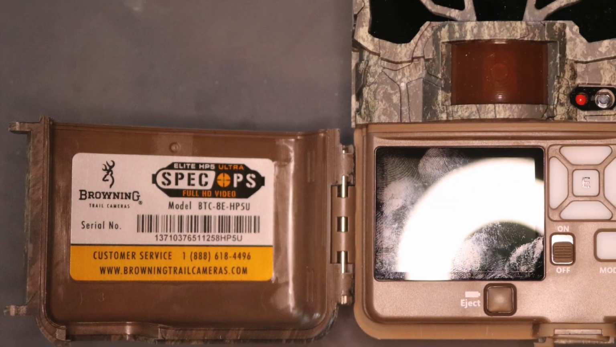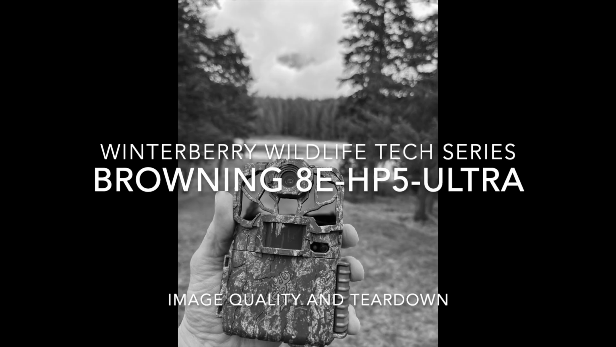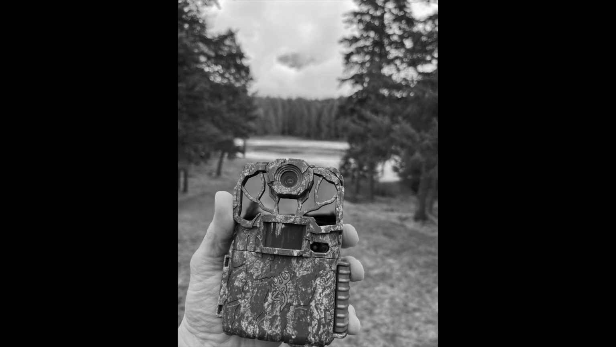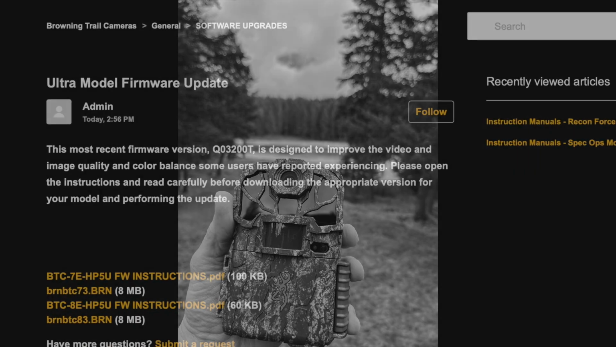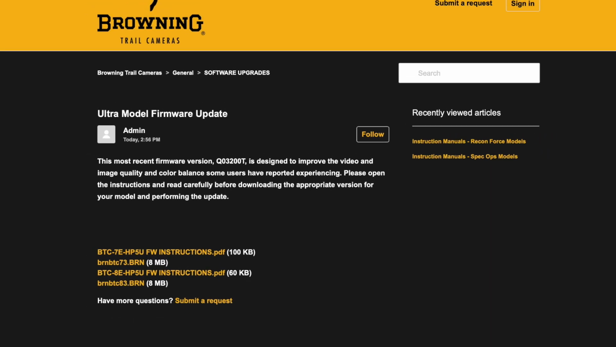Today we'll be taking another look at the image quality of the new Browning Elite HP5 Ultra Trail Camera. In our last video on this topic, we noted that Browning still had some firmware work to do to get the most out of the improved hardware of the HP5 Ultra. A third version of the firmware for this camera is out, and it has indeed made things better.